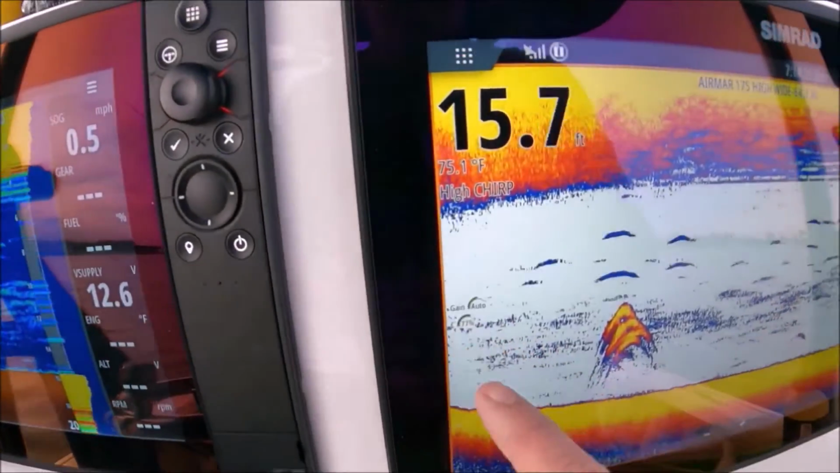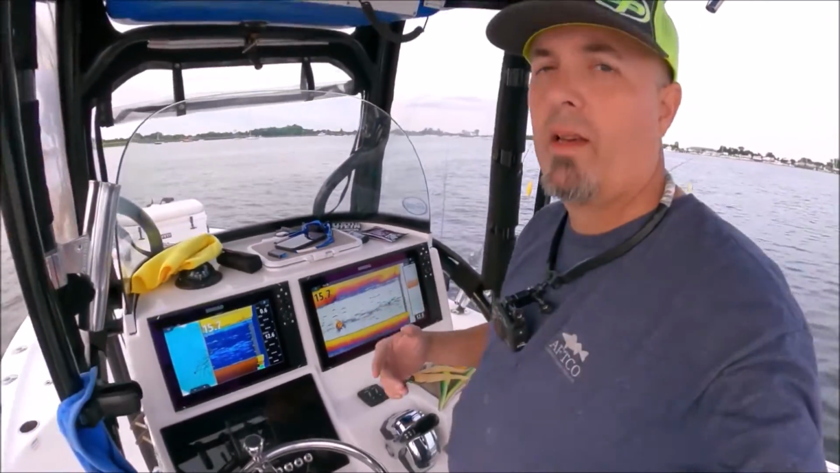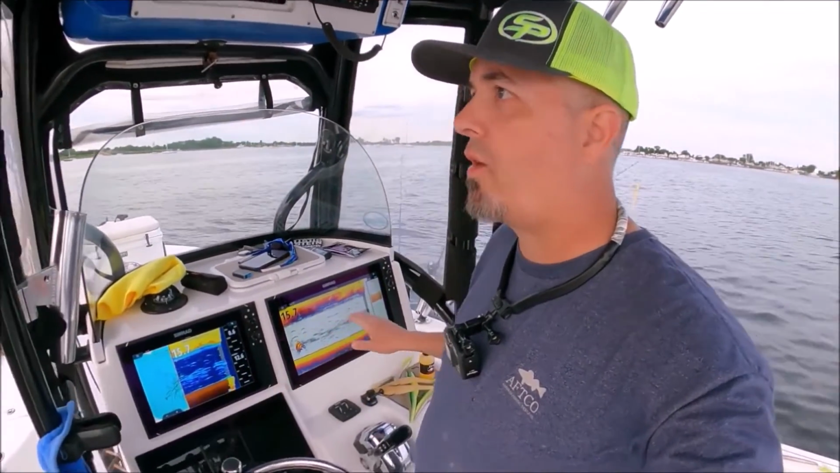Then we're going to go to our gain. Leave your gain at auto. Okay, the old auto gains were kind of strange. They would do some weird things, and that's why we always used manual years ago. But this auto gain is different.